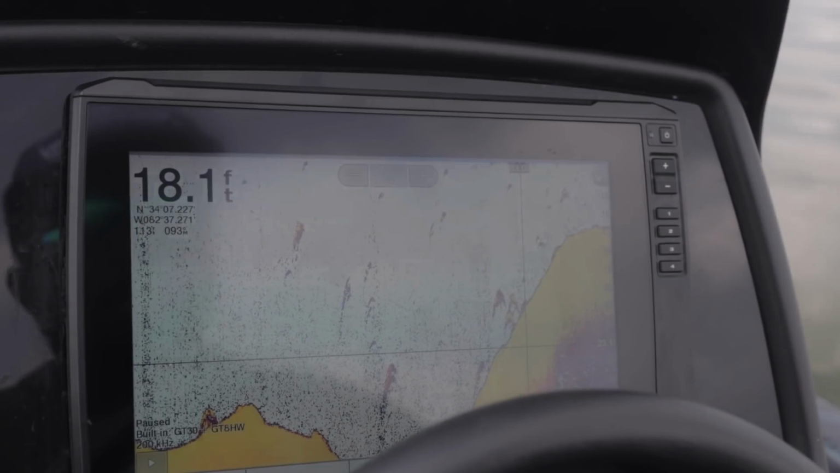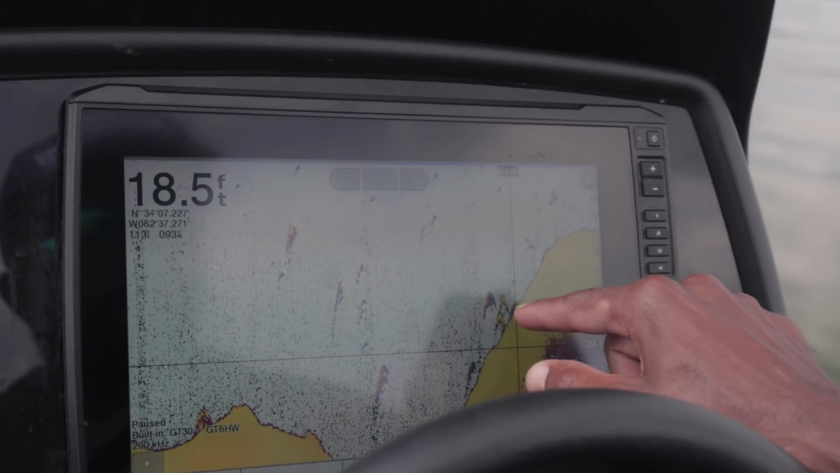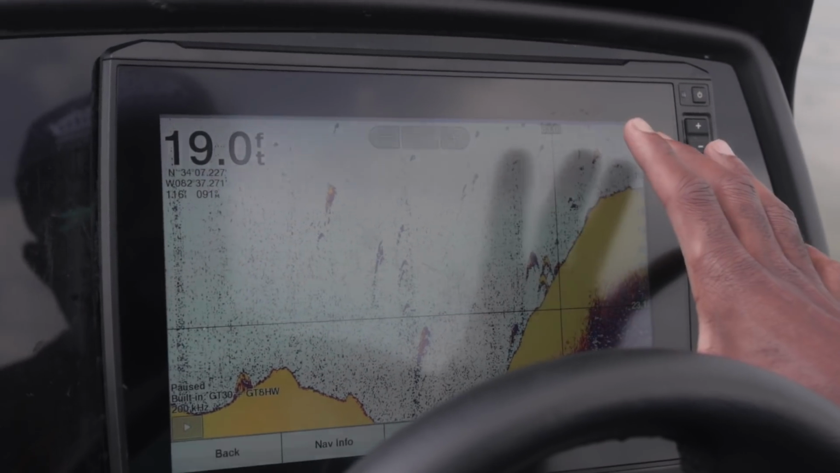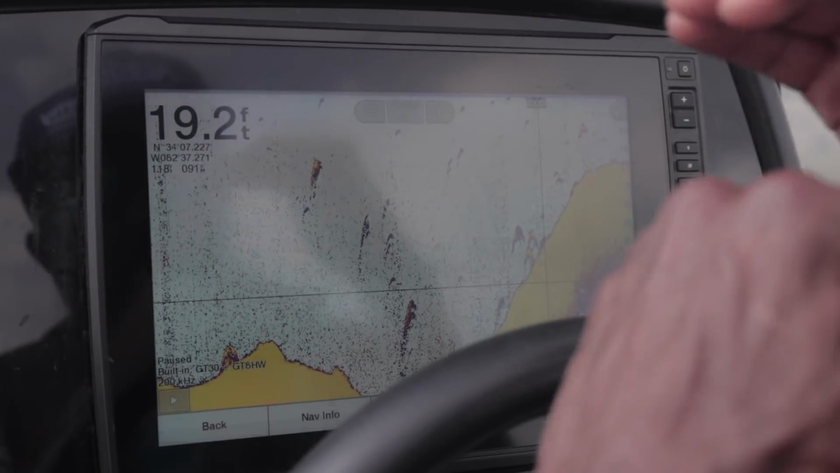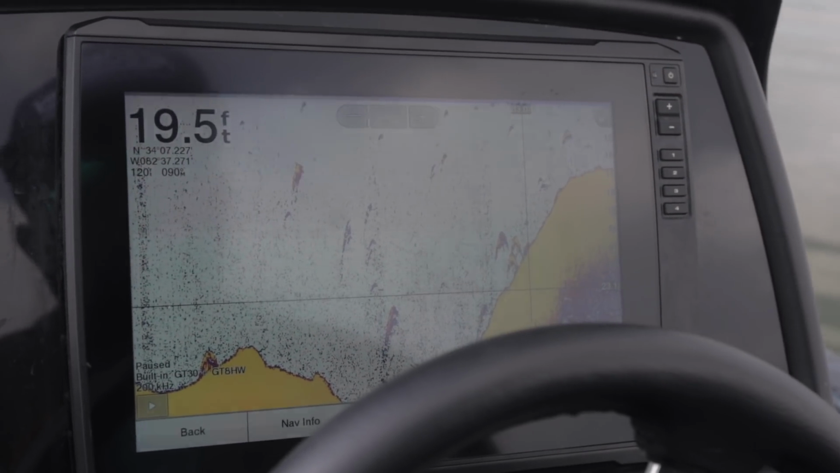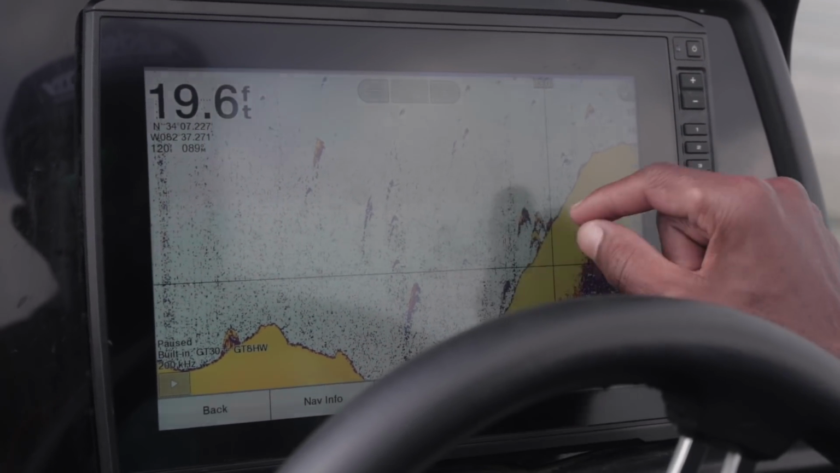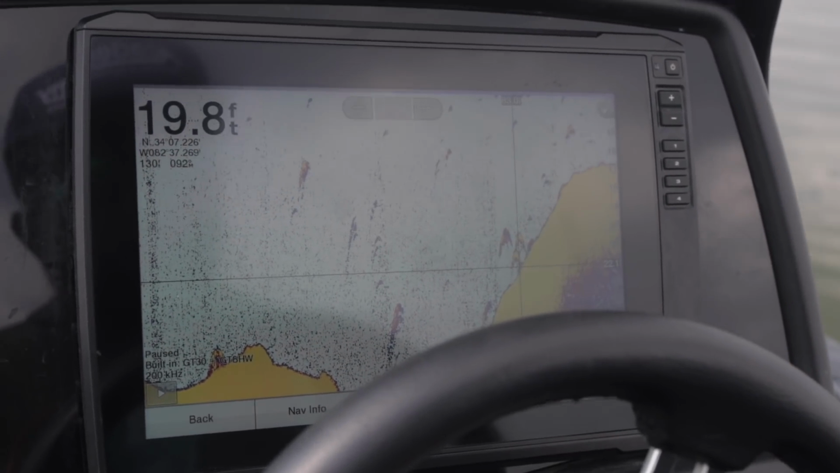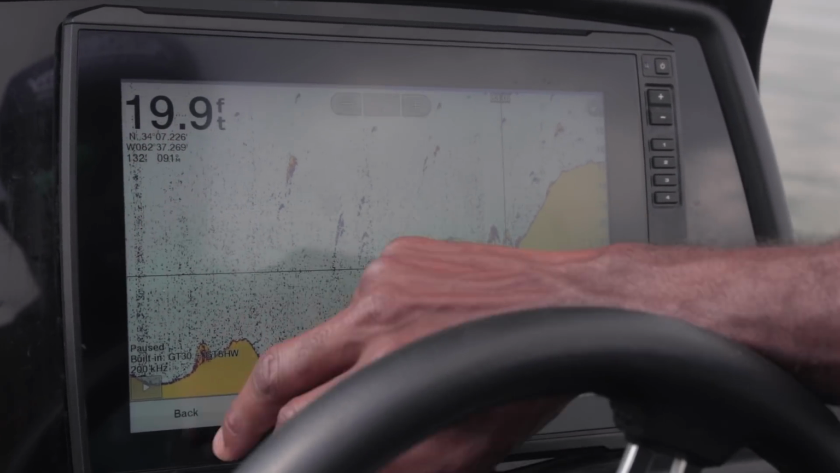So on 2D sonar, anytime you see these little arches like that, those are going to be bass. I like the way that's set up. It lets me know they're bass. If they're kind of stacked on top of one another, like they would have been just boop, boop, boop, boop, boop, boop, that could have been white bass or something else. But the way they're stacked up like that is most likely spotted bass, where I'm at today.